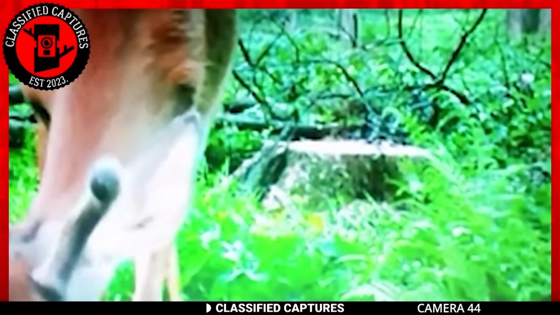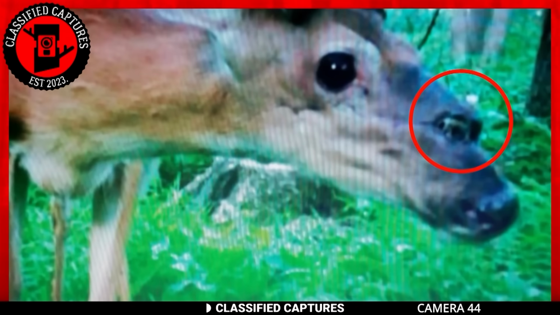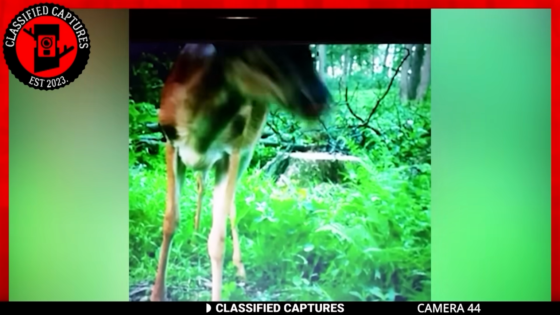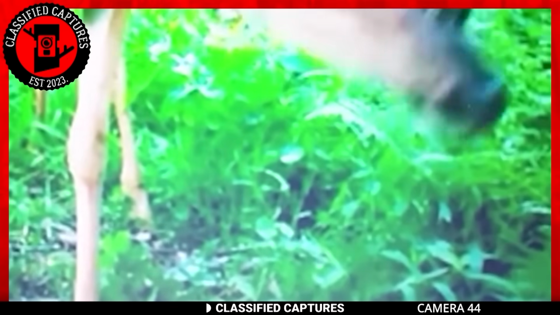Next, we have another bizarre capture from Lancaster County. Unlike the previous one, however, this is a video and it showcases something that looks more like a mutation than it does a cryptid. Yes, what you are seeing is very real. And yes, that's an actual deer with two noses.